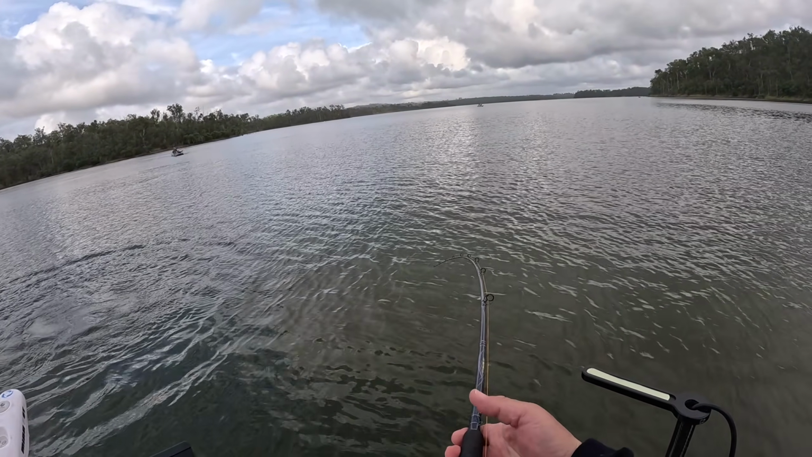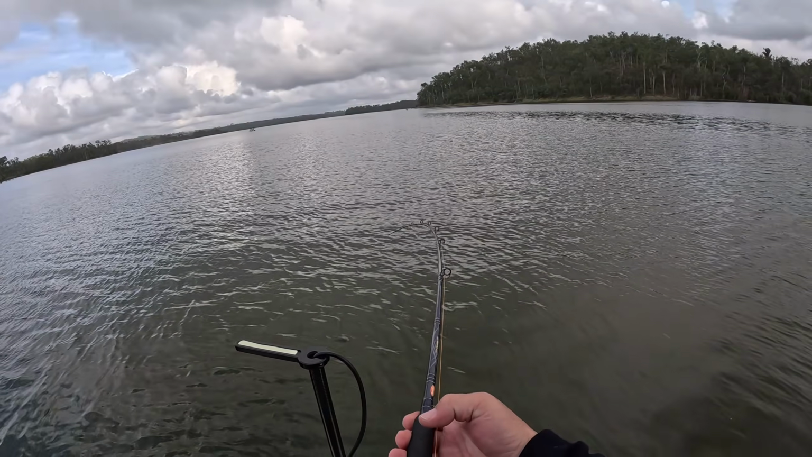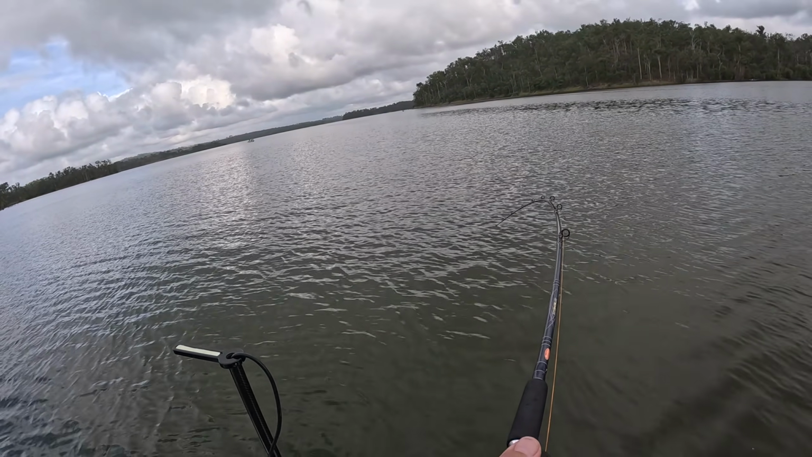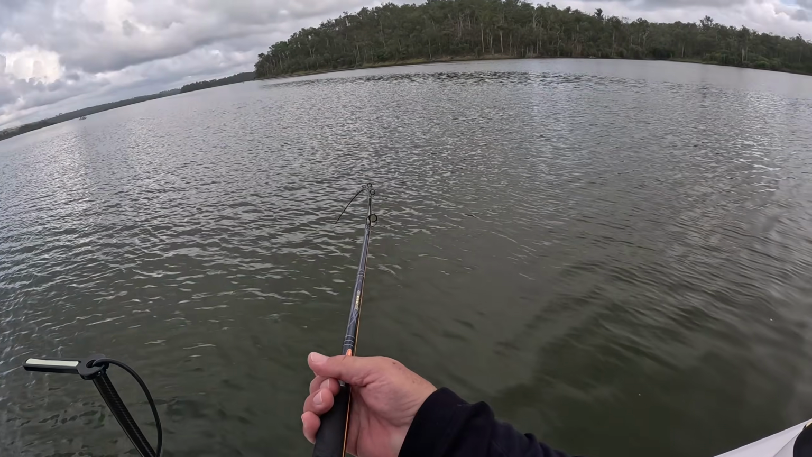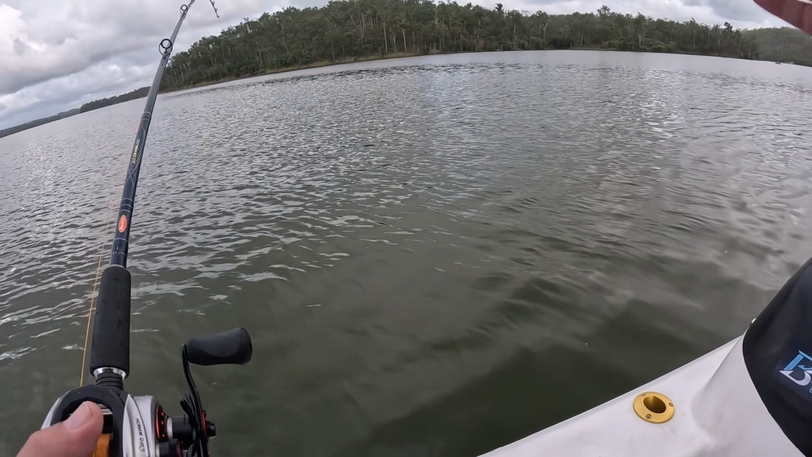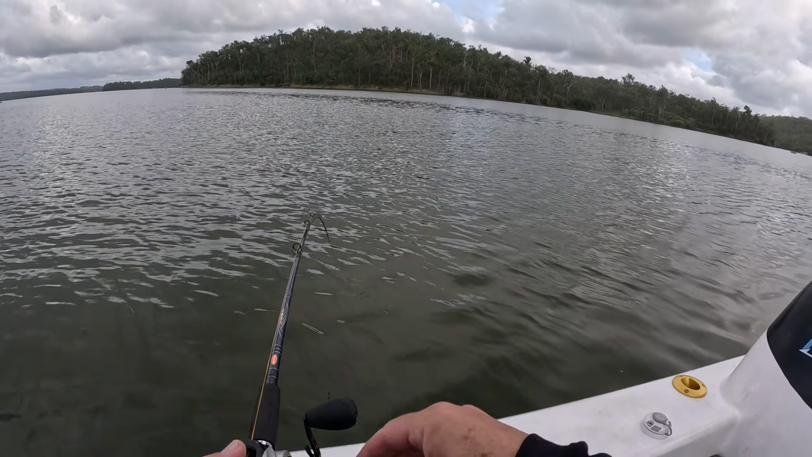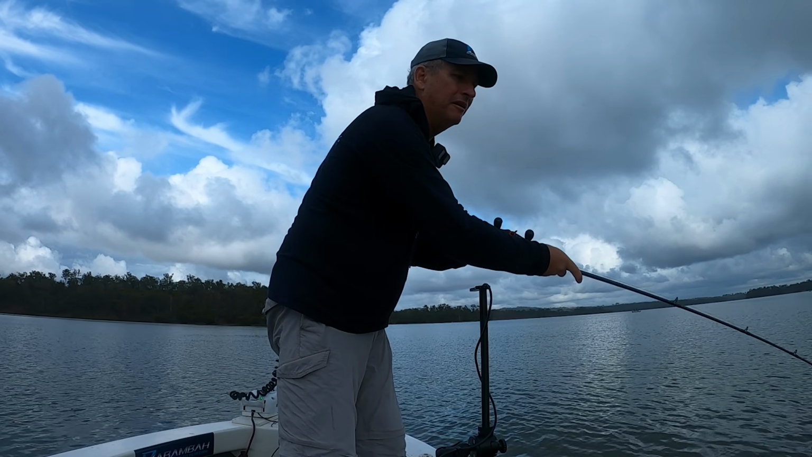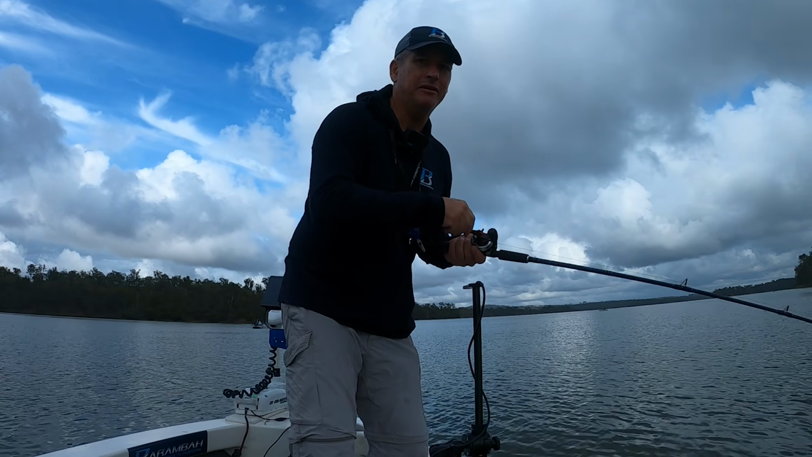How good? We've backed right off now because we've only got a chance of pulling hooks if we go too hard now. How good is this? You've never got them until you've got them in the boat.